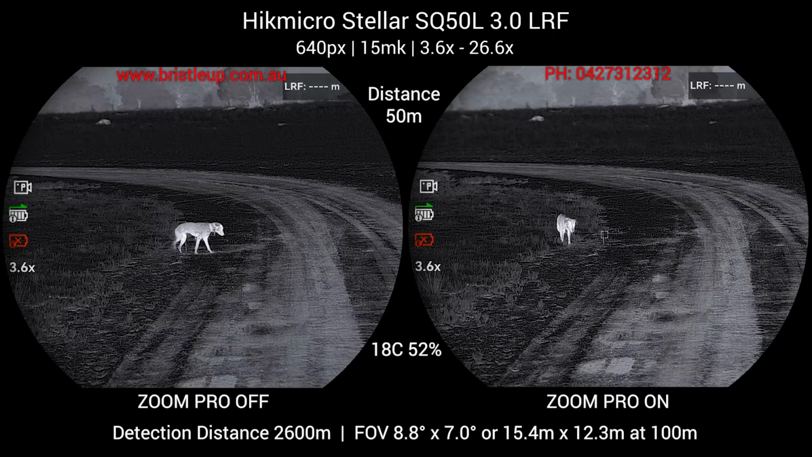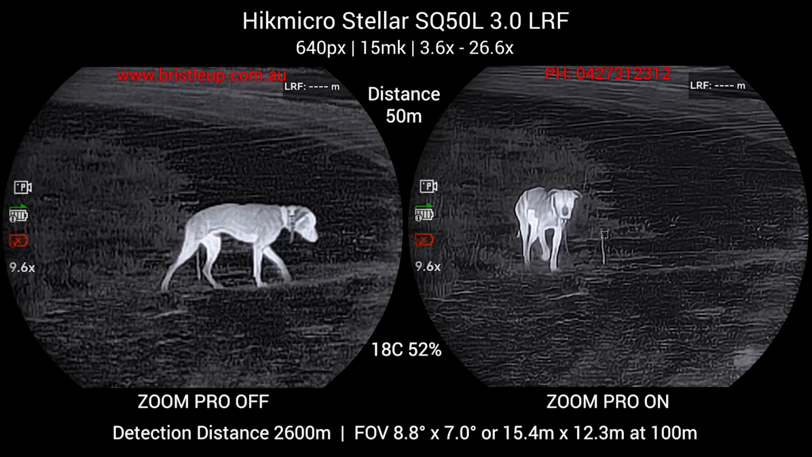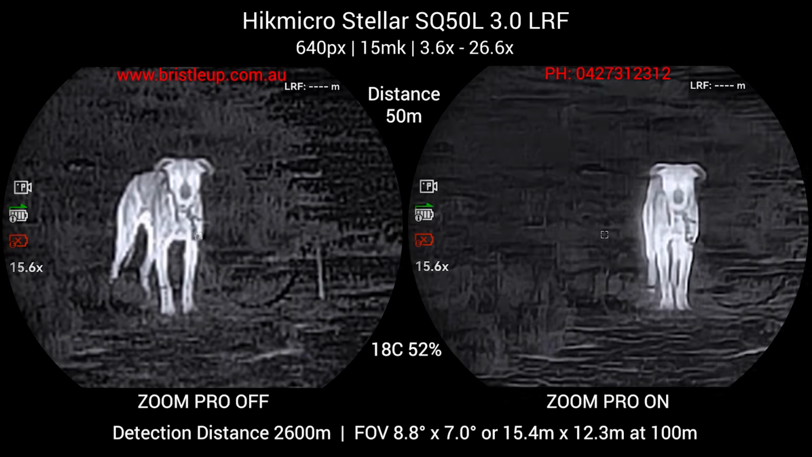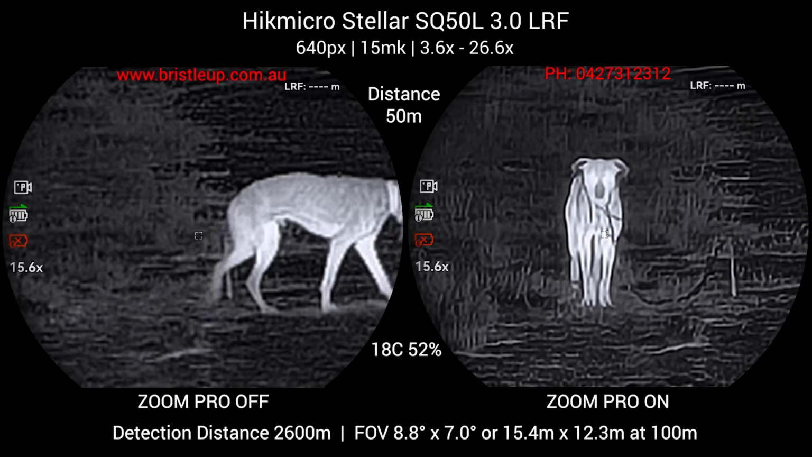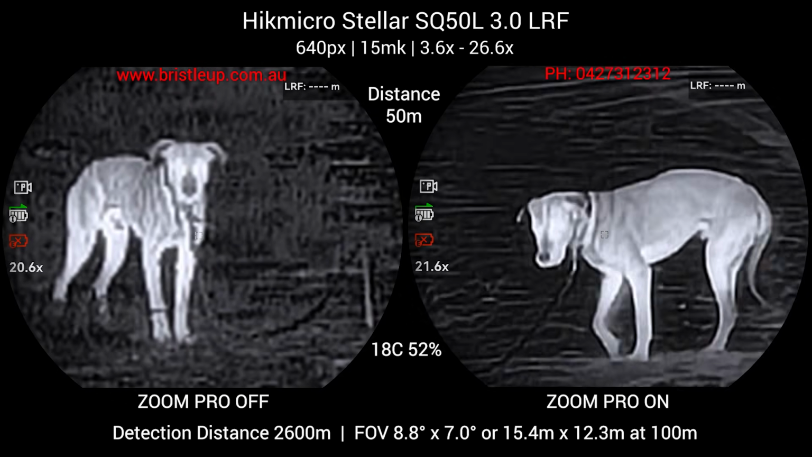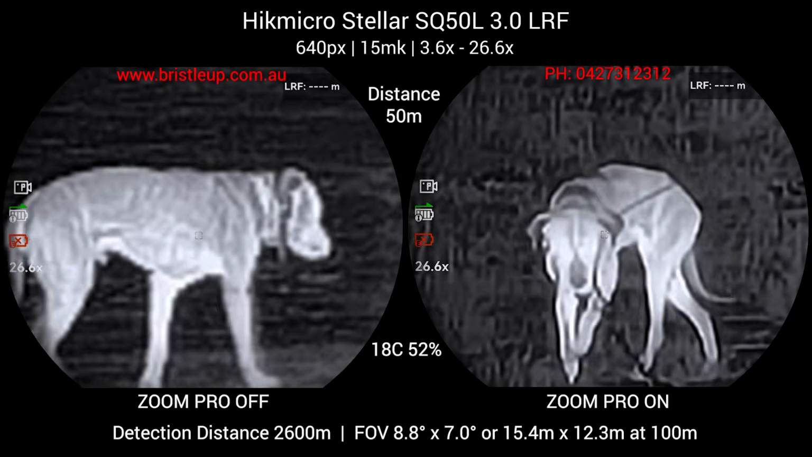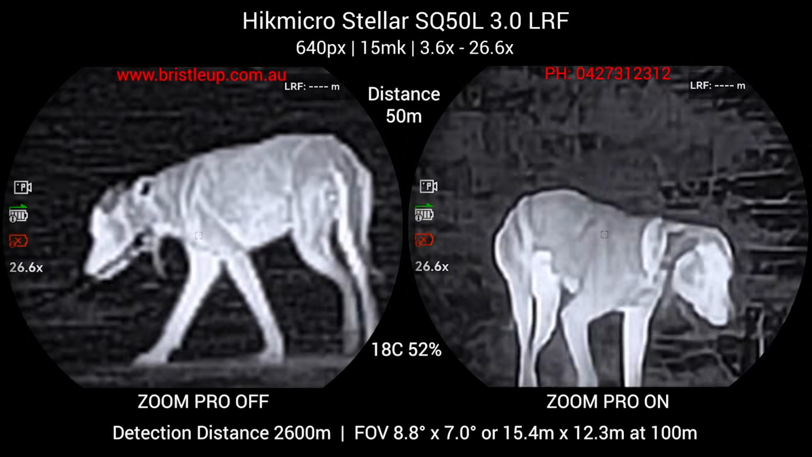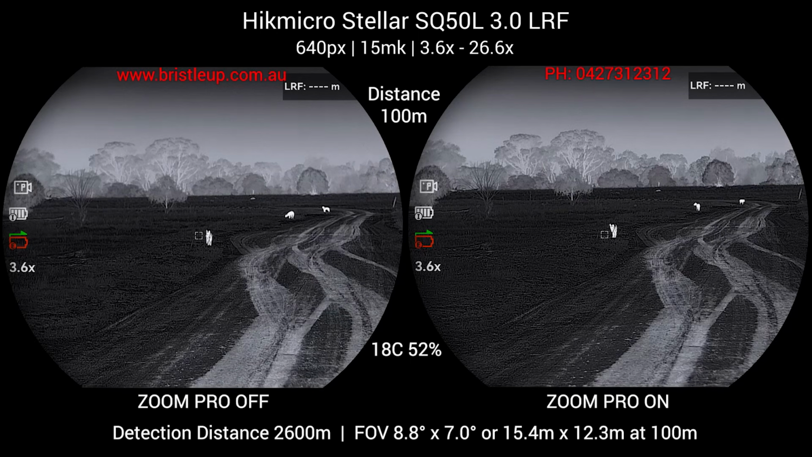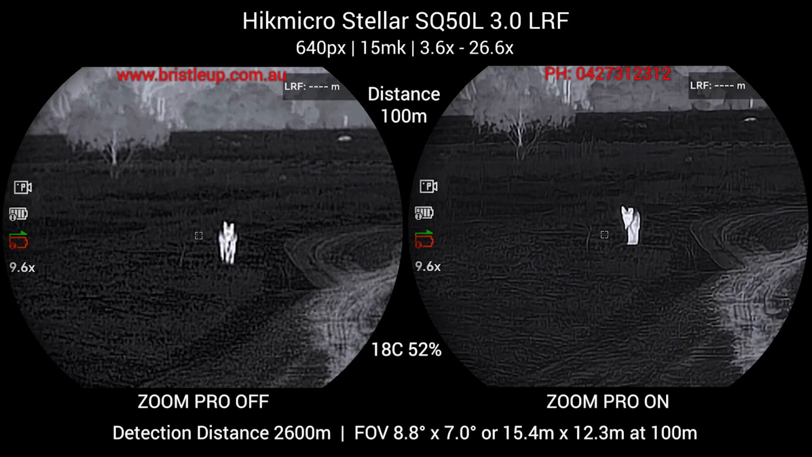On the left hand side we have Zoom Pro turned off, and on the right hand side we have Zoom Pro turned on. Towards the top of the screen we have our distance showing, which will tell you what distances each recording was done at. Further down the bottom we have our temperature and humidity. Another big factor in thermals is the conditions at which the recordings are done.